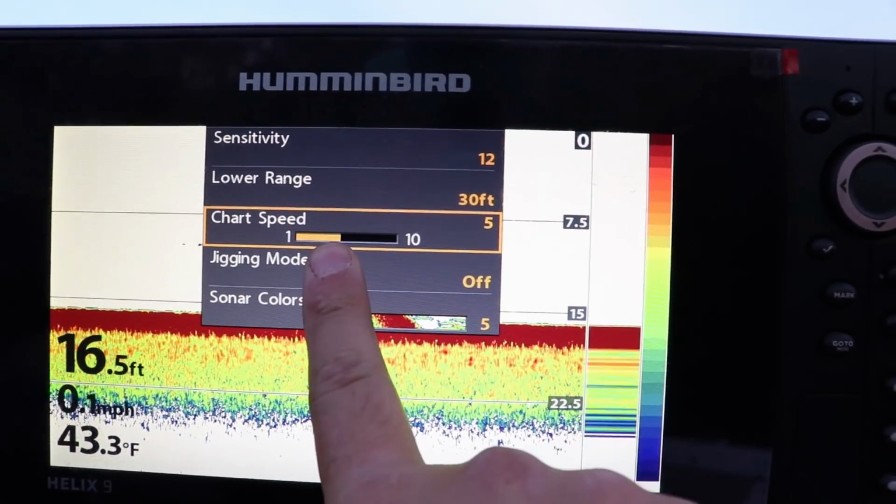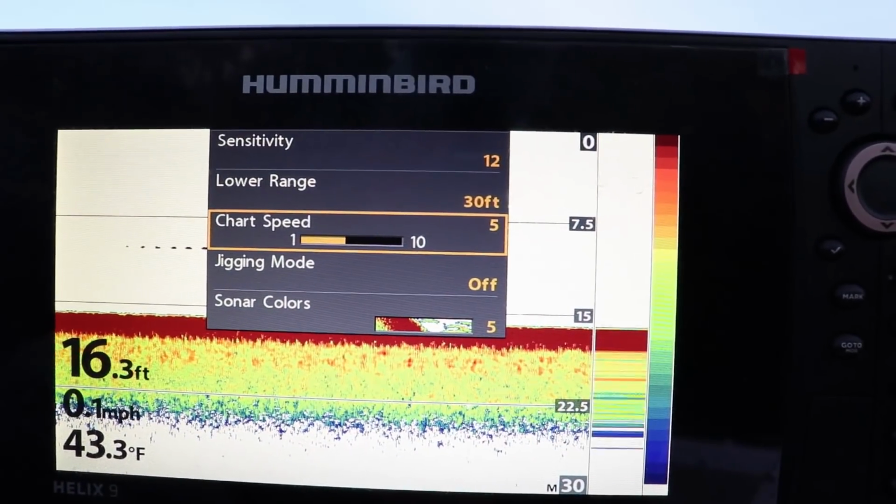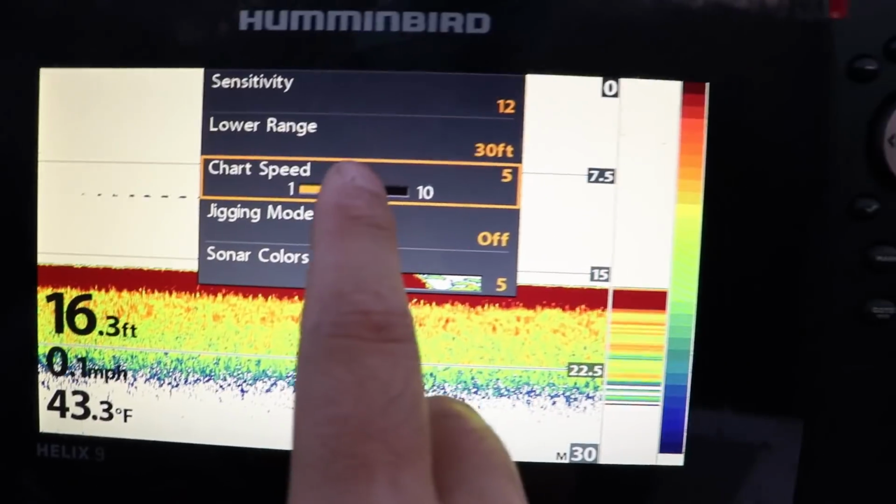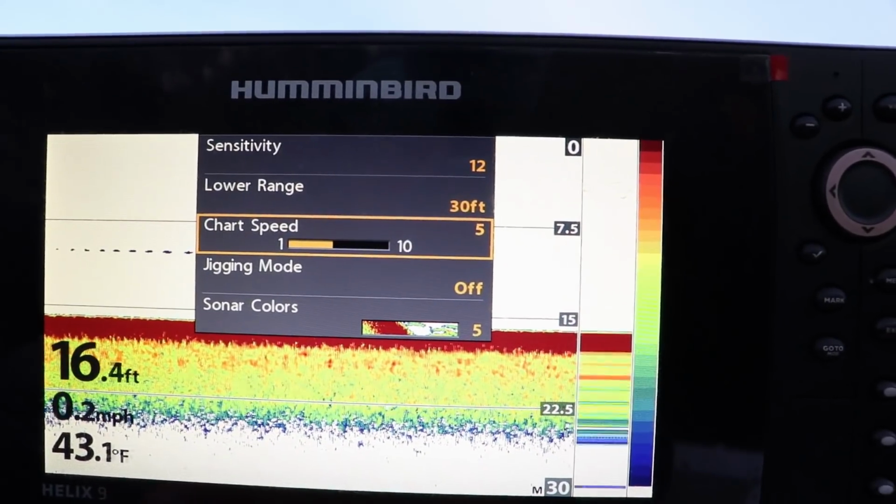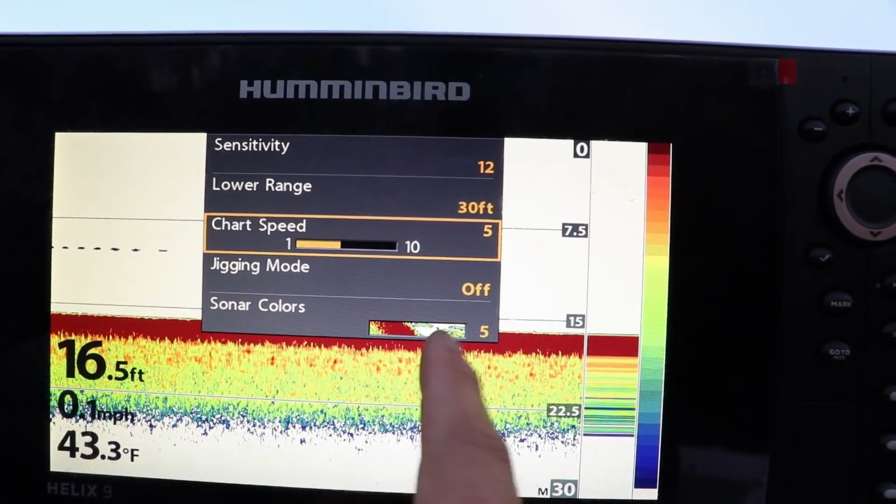The next thing I look at for 2D sonar is your chart speed. Now, I had a debate with somebody in the comments section that chart speed and boat speed, on the Humminbird website they say to match it or to round up.